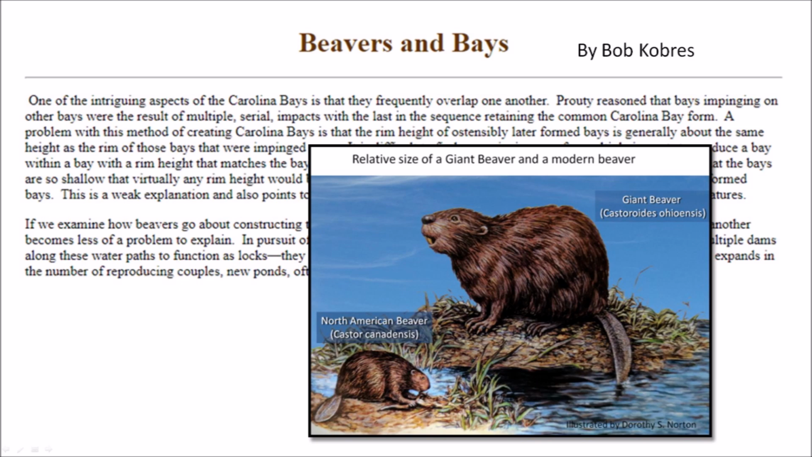The radiant energy from the incoming bolide produced violent steam explosions in the beaver ponds and other wet spots, and the pressure pulse from the blasts gave the bays their unusual regular shape. The giant beavers became extinct along with the other megafauna at the onset of the Younger Dryas cooling event.